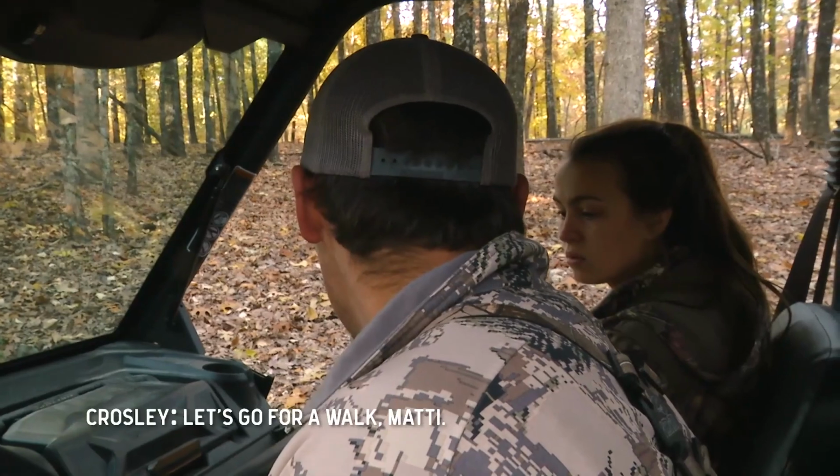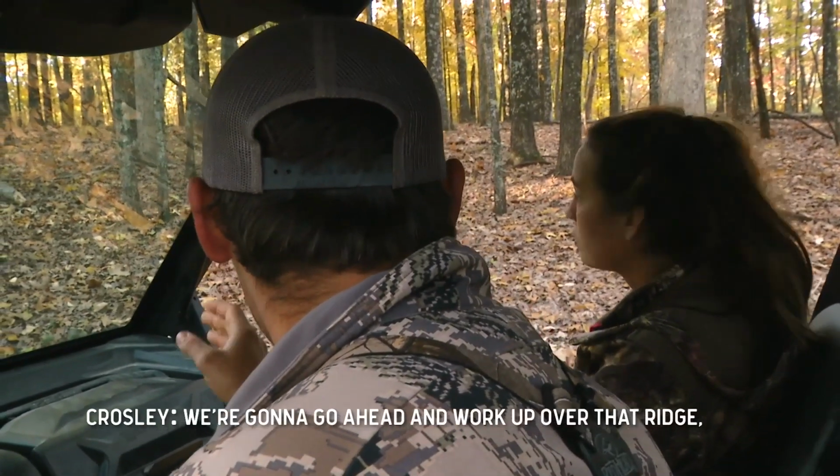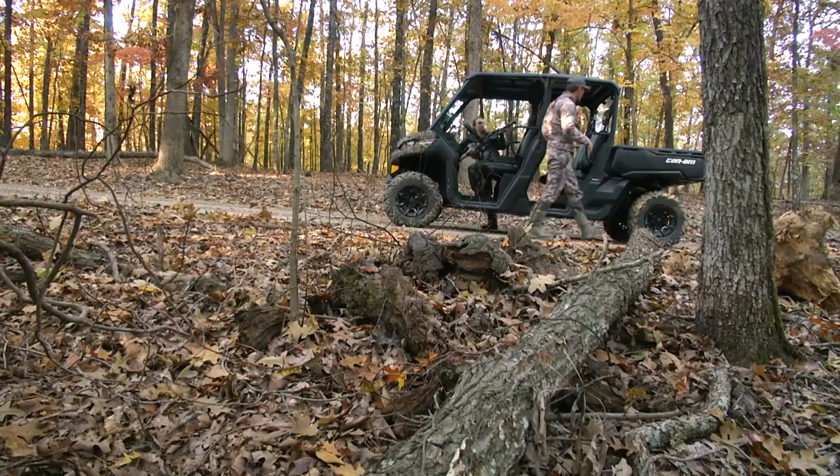Let's go for a walk, Maddie. Go ahead, we got a really good wind. It's right in our face. We're gonna go ahead and work up over that ridge. Try to see if we can get on a stag. Okay, let's do it. I'll go ahead and get your shooting sticks here.